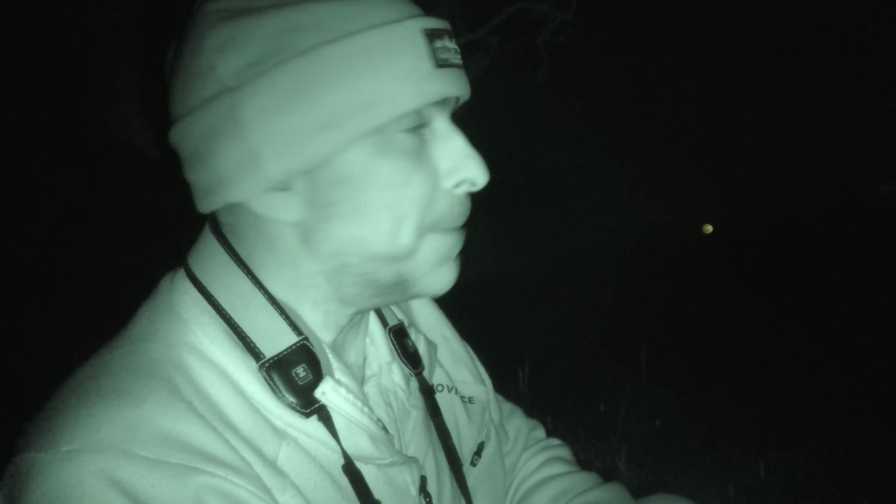Well, it's been a couple of hours now, temperature's starting to drop a bit, and I've not seen anything else other than a few badgers and a load of rabbits. I think I'll call it a night, but had a good result there with 2 early on.